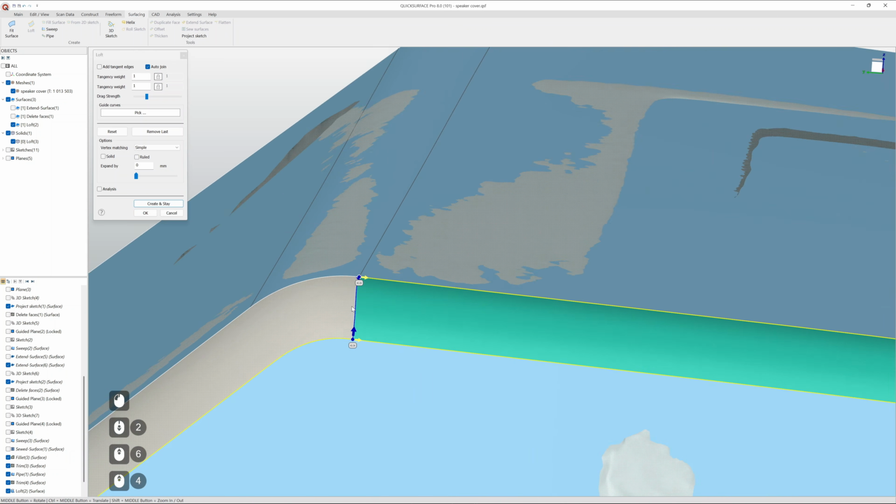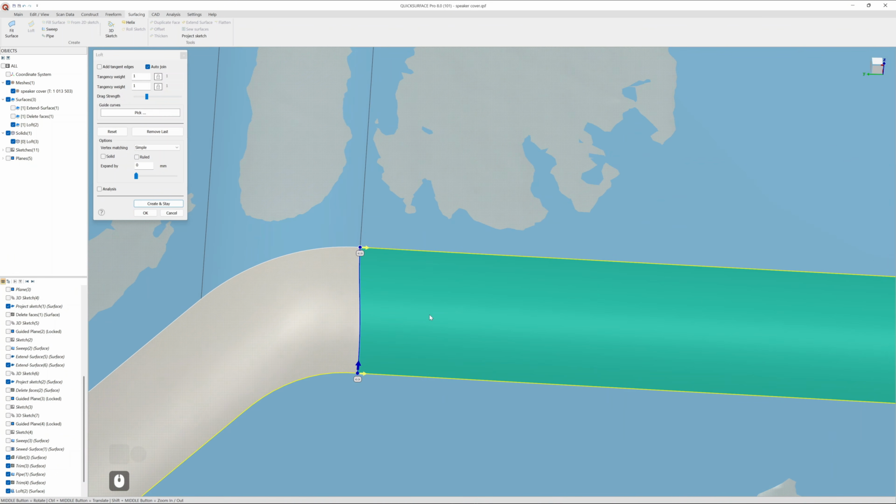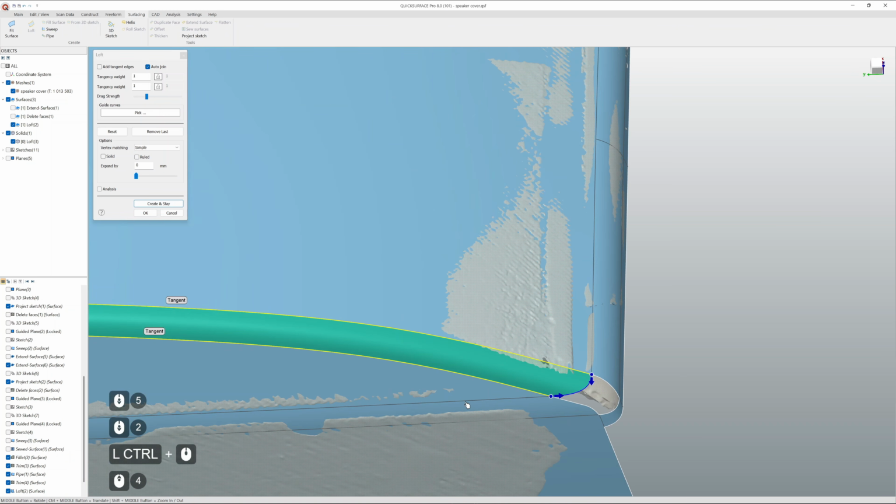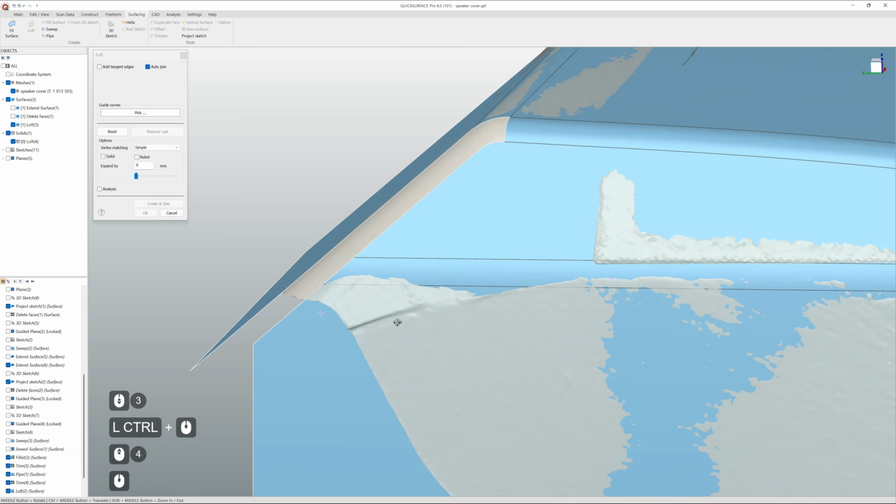Okay, something like this. Let's see. Maybe I can try to move it slightly to make this a more straight cut. Okay, create and stay on this side.